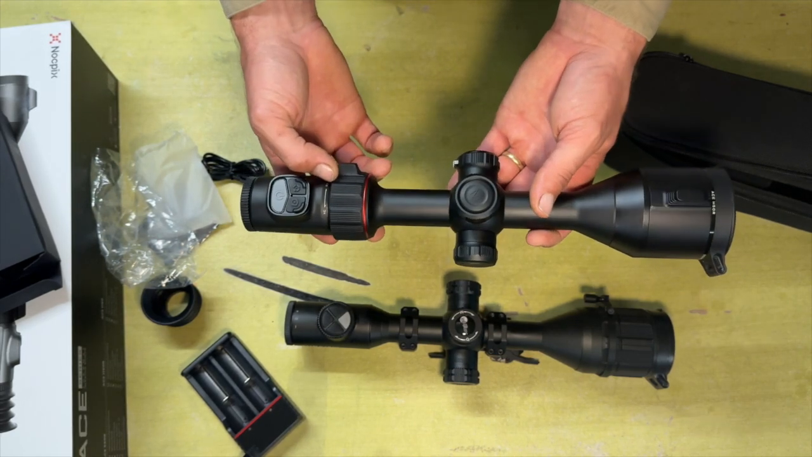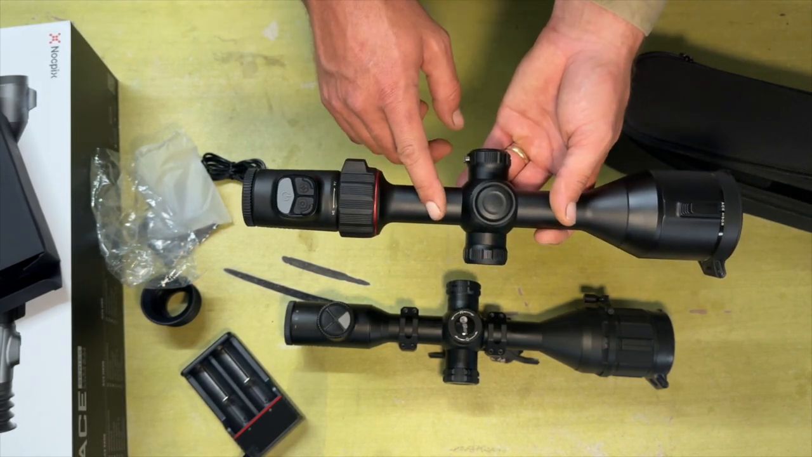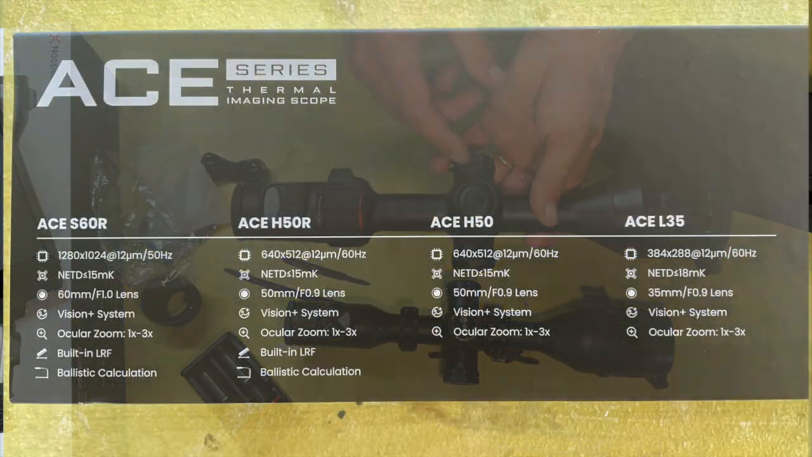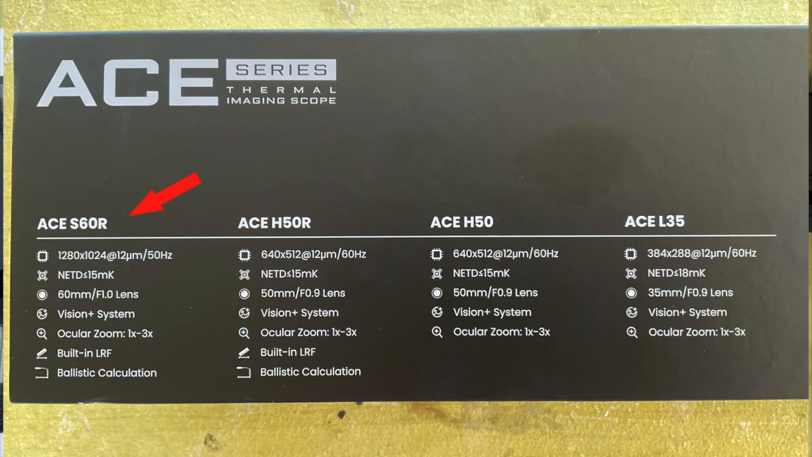So this is the 640 sensor in this one. They have another model coming soon, which they'll be sending me, and that is the ACE H60R. That's got a 1280 core sensor, the same as the TS60.